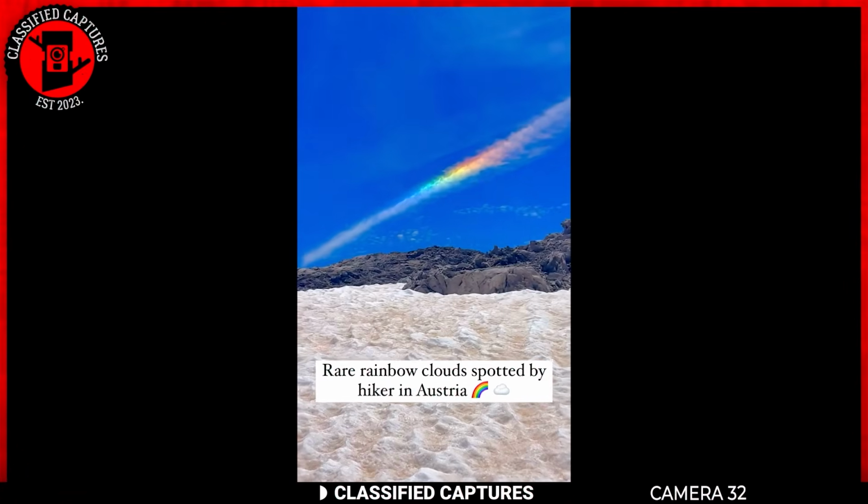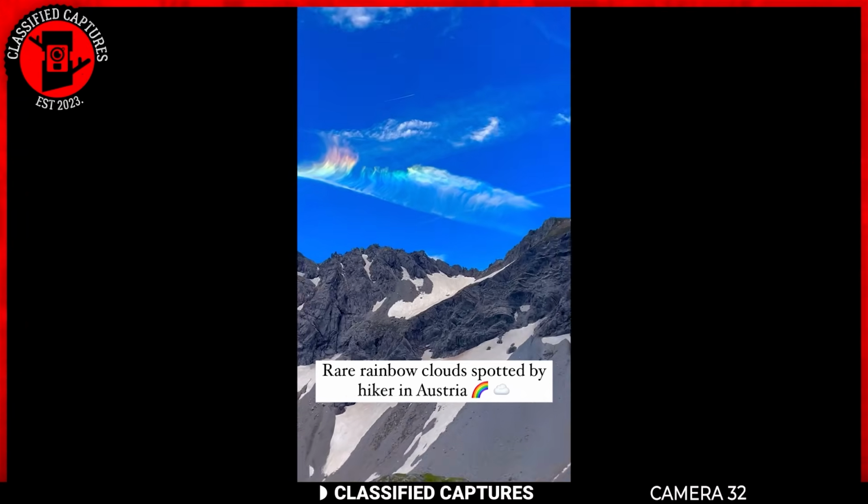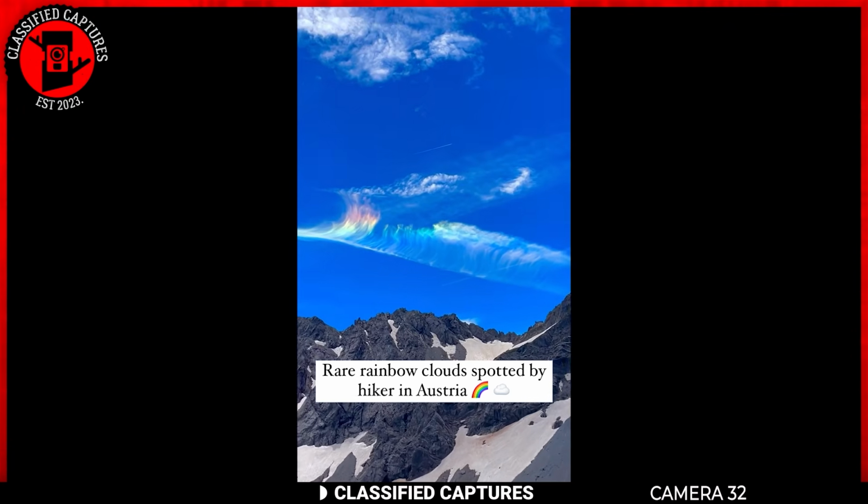What you're seeing here are known as iridescent clouds, a rare and breathtaking phenomenon that looks like it's straight out of a fantasy movie.